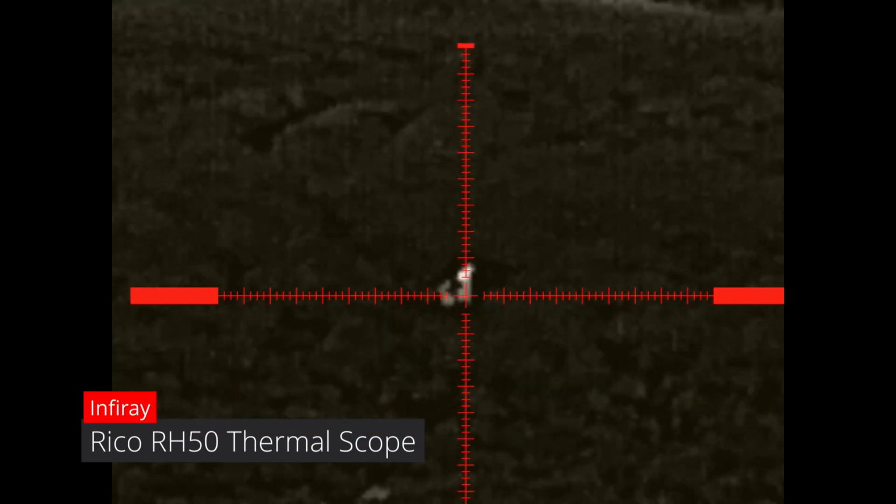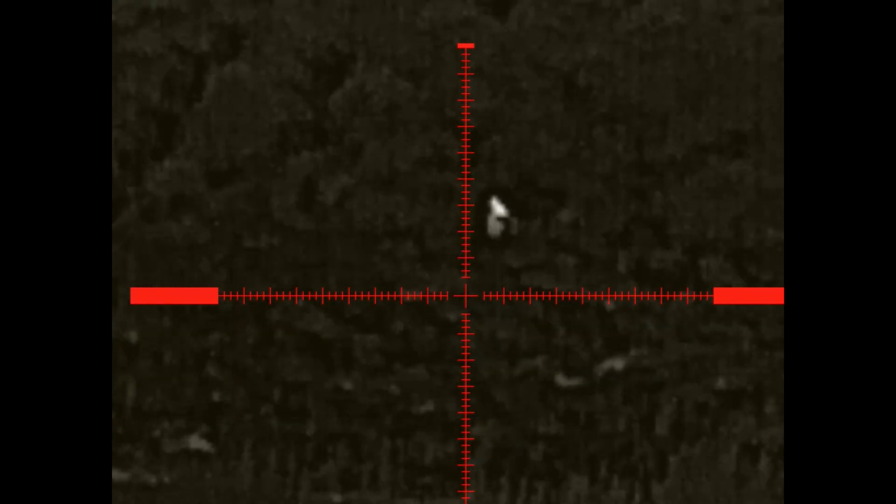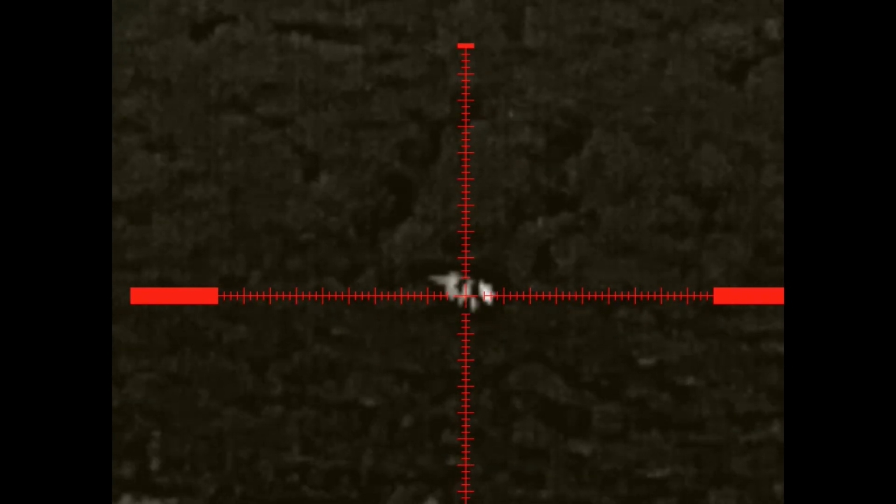It's really good conditions for the thermal tonight and we're getting a really good picture, but the reason that this looks blocky is because I'm actually on full magnification. It is quite away from us, which is why I'm having to wait for it to stand still to try and take a shot.